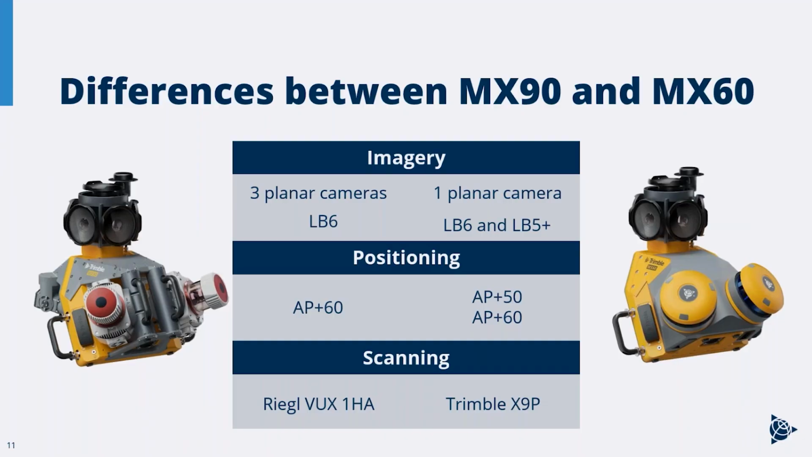While in the previous gen systems we only had the pavement camera on the MX9, the highest end option, we got quite a few requests saying, I want this workflow, but at a lower price point. So we listened and added that camera, and now you can do this workflow with any of your options.